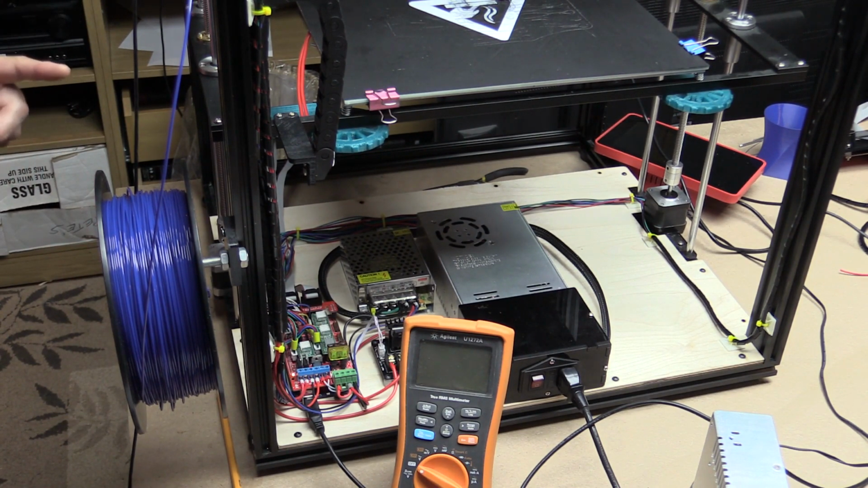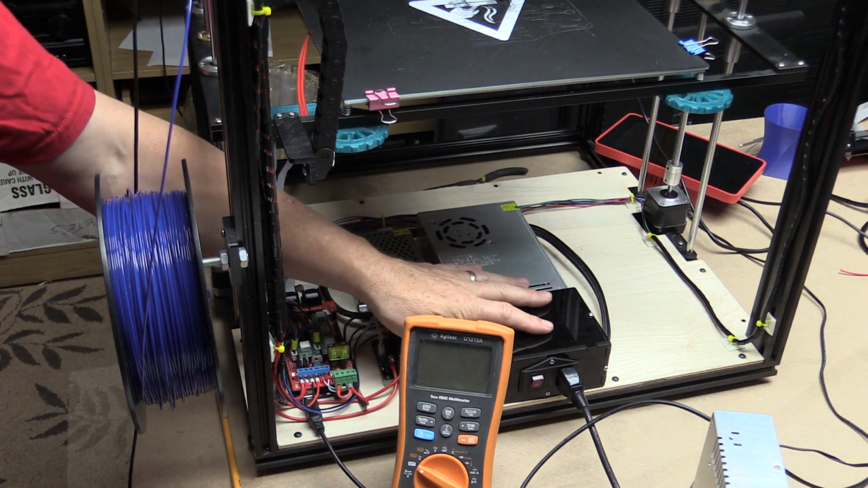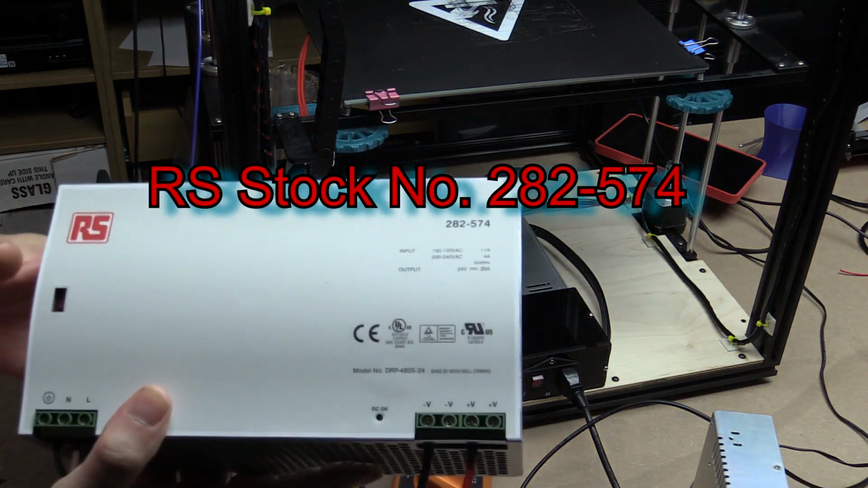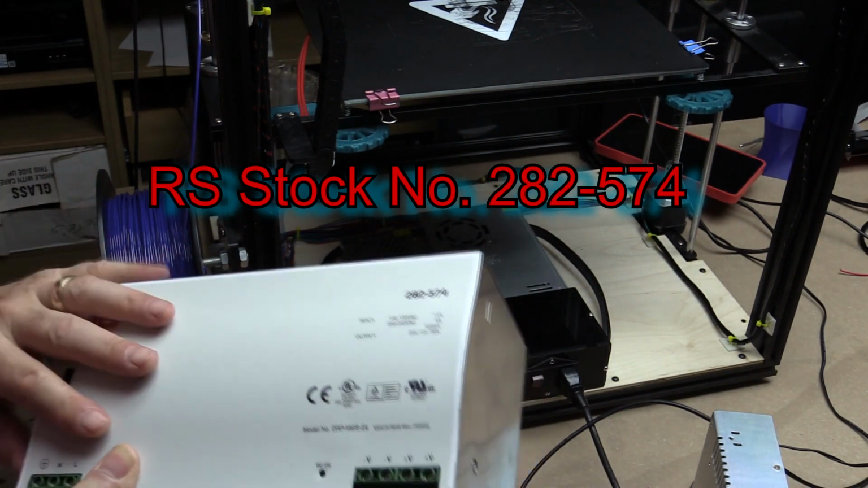And I'm going to do that with a practical demonstration, including a thermal camera on the wiring and the heat bed. And I'm going to show you it working with the original 12 volt power supply. And we're going to run it up as hot as it can go. Then we'll do it with a 24 volt power supply, but tuned down to 19 volts, which is the one that's currently installed here. And then I'm going to put in a power supply that my friends at RS Components sent me, which is a 24 volt 20 amp power supply.